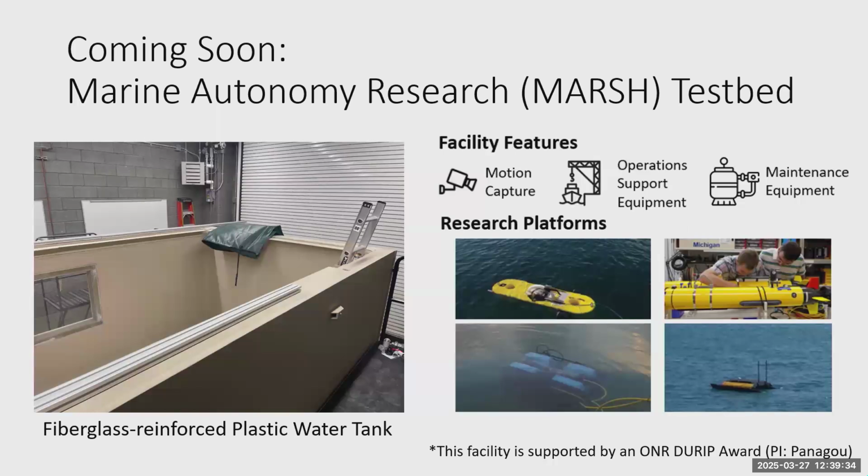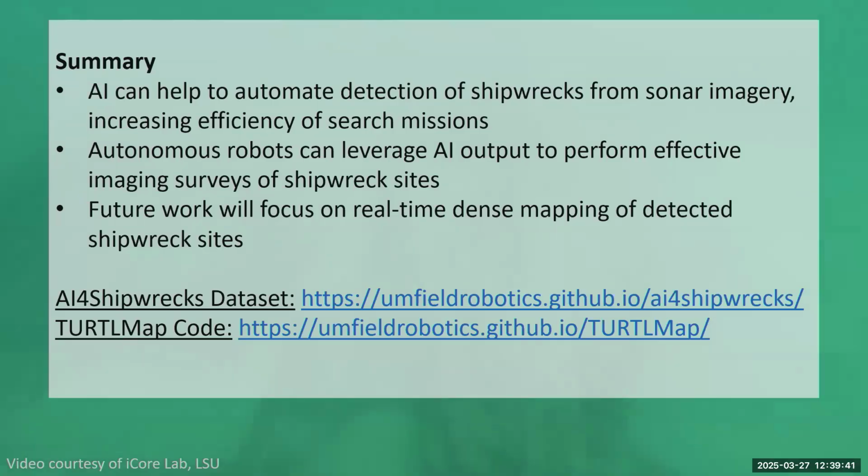So feel free to follow up if you are interested, if you have any use cases for the tank. We should have a shared scheduling system in the fall for it.